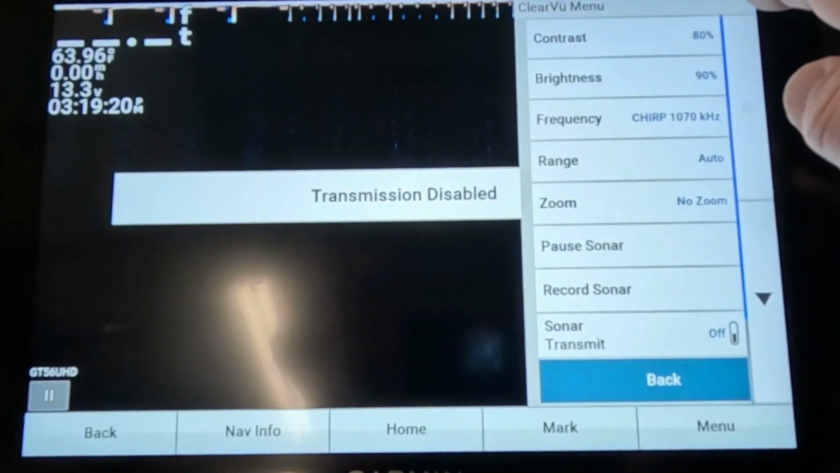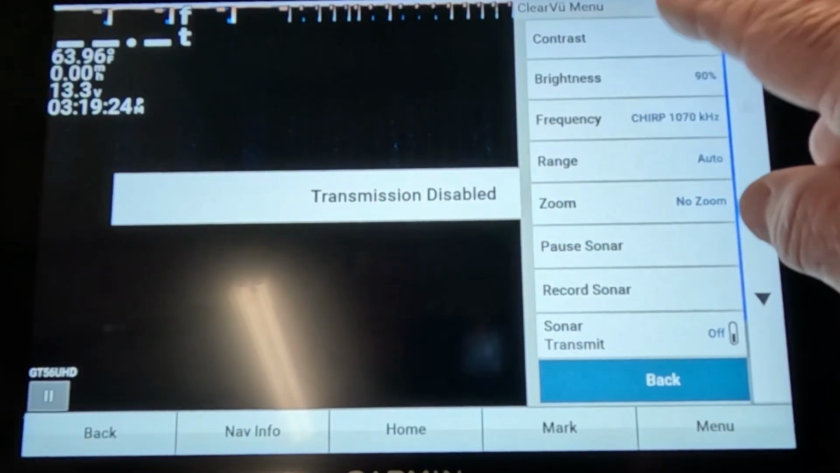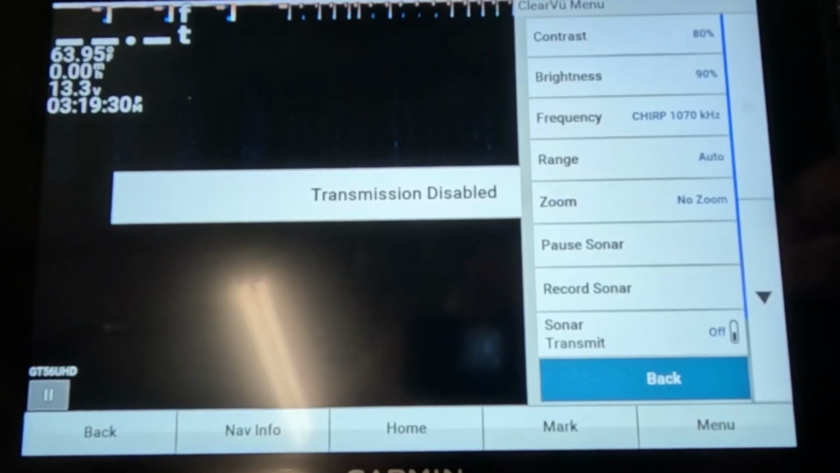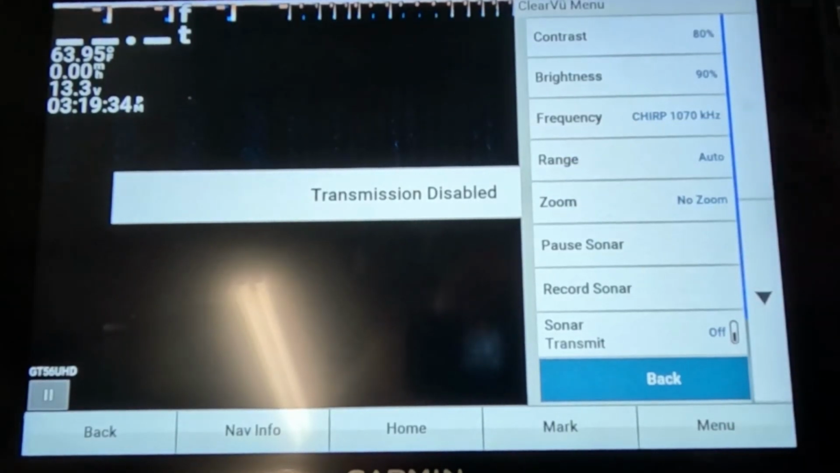The brightness, I like mine between 80 and 90%. Usually almost lands on 90%. My frequency, I'll leave it right where it defaults at. Your range, you want to leave that probably on auto. It works just like traditional sonar.